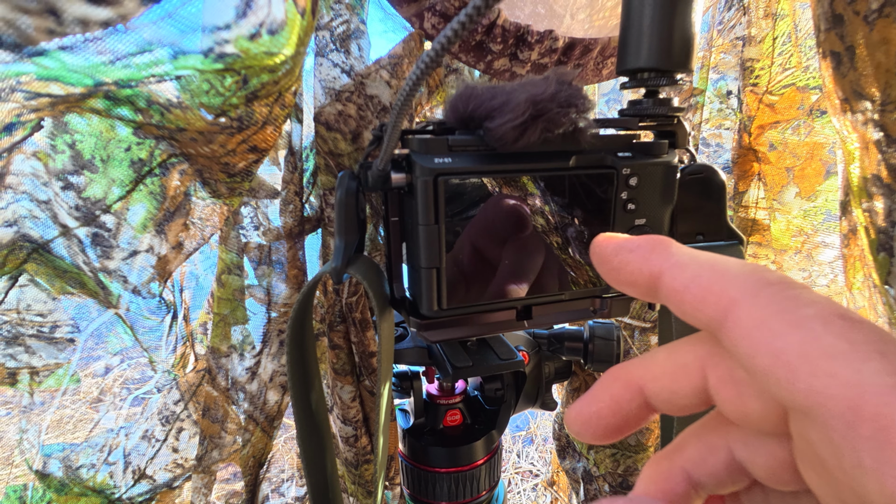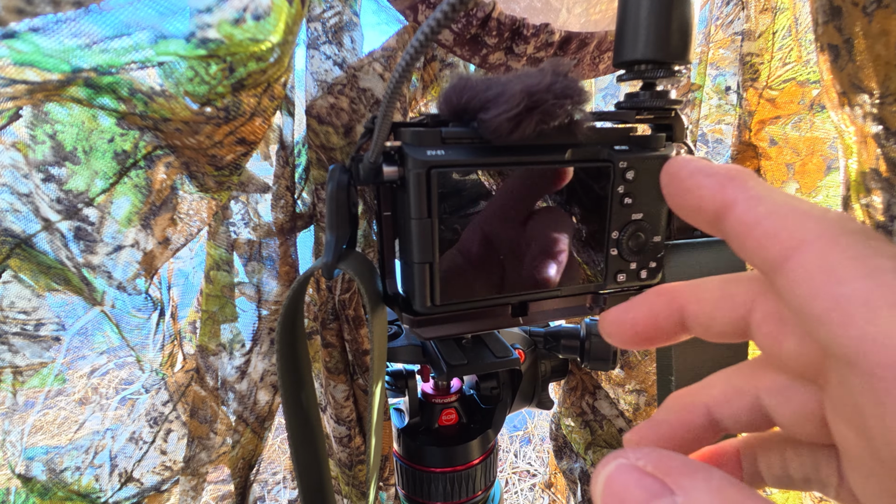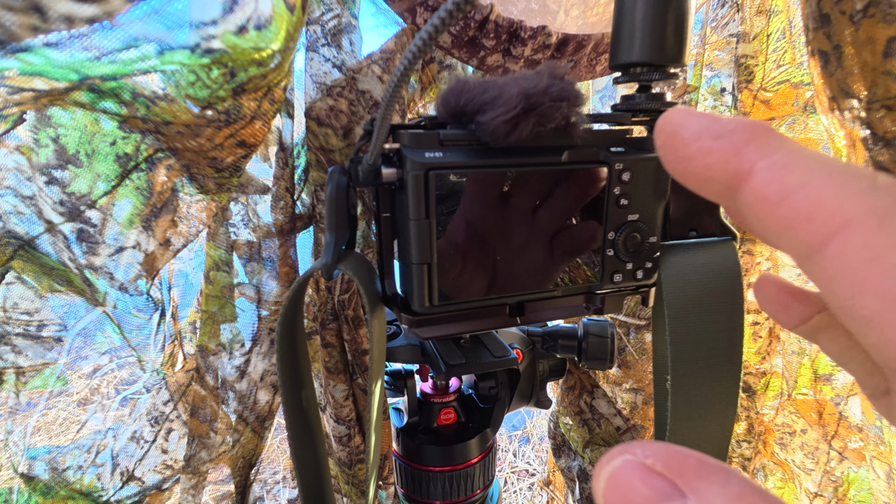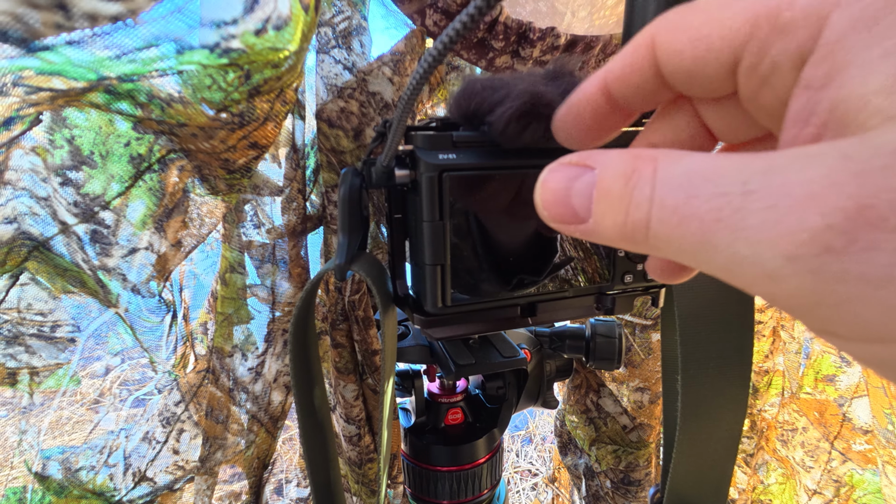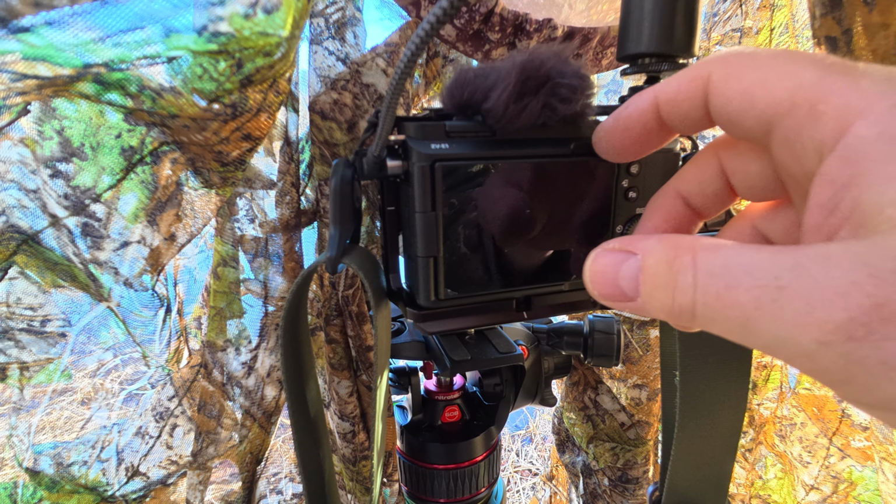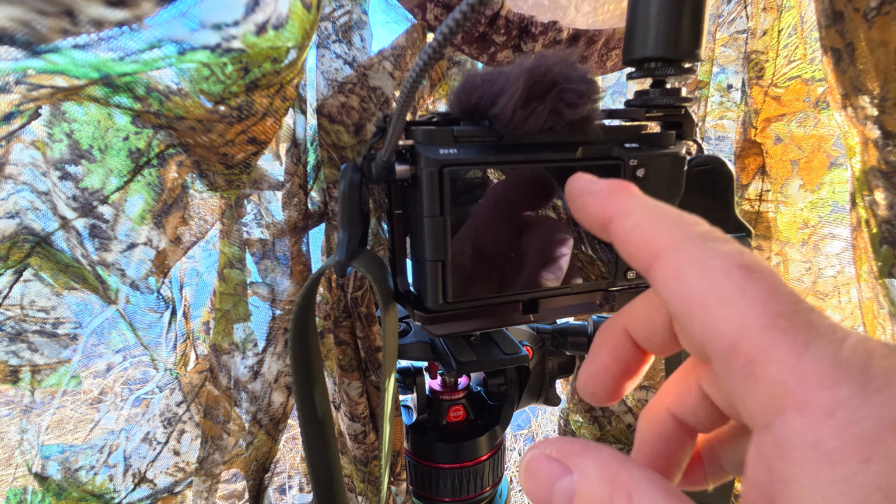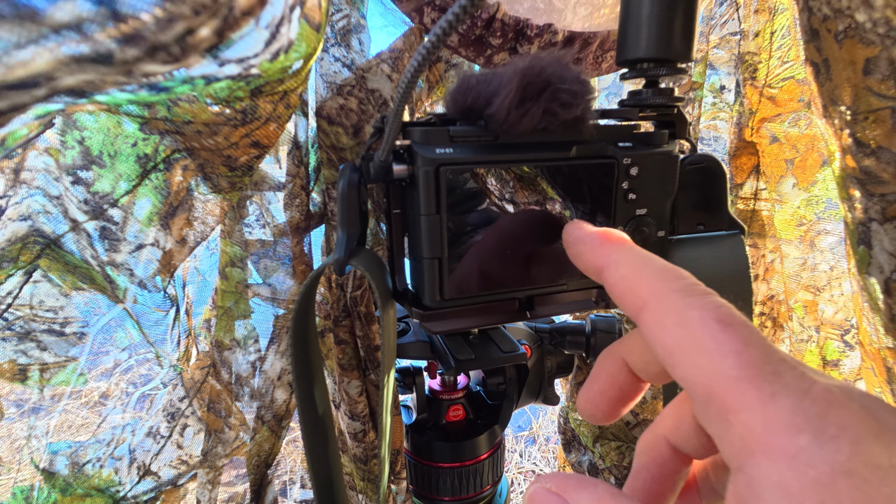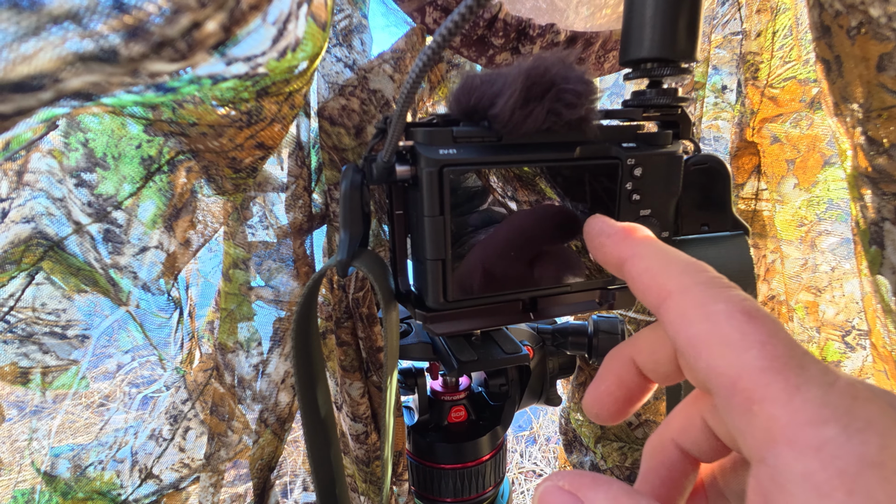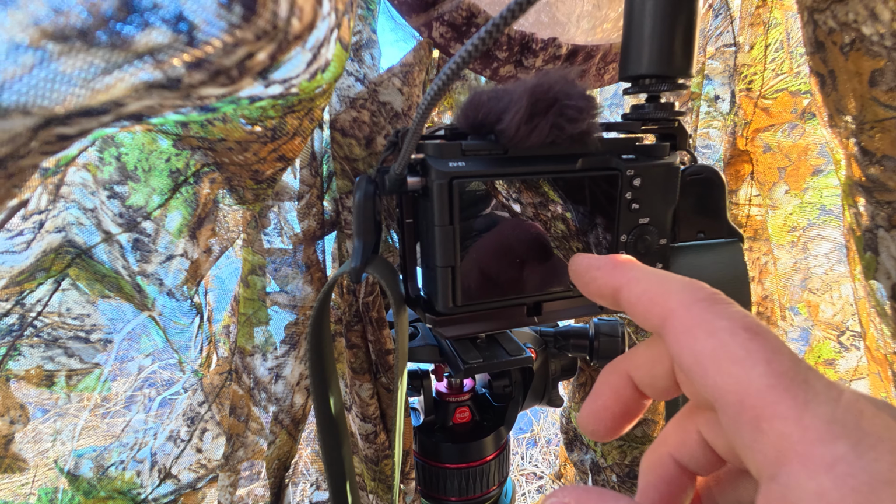I have another camera to use for daylight time. There's a lot of things I don't like about this, like the little microphone windscreen thing here. I don't like that it doesn't have a viewfinder, it only has the LCD. I need bifocals to be able to view it, since I'm older, put it that way.